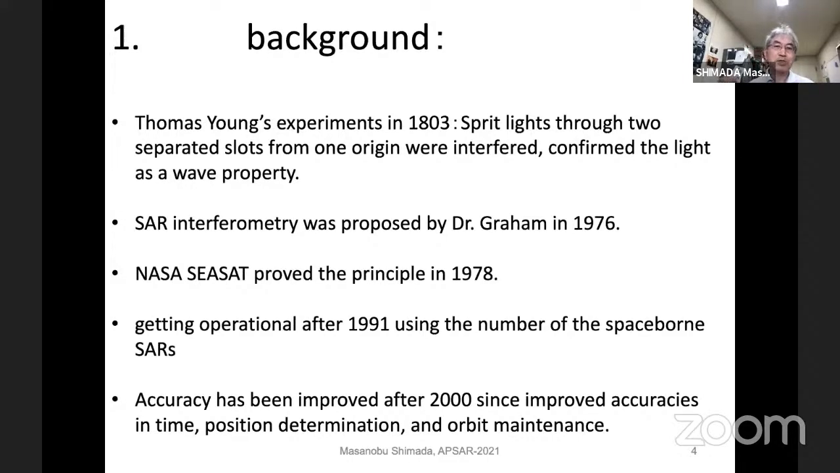Those 4 sensors were carried by this SEASAT satellite. And NASA SEASAT first proved this proposal given by Dr. Graham. Later I can show. But this was, I think, the very important experiment developed by this very nice satellite, SEASAT.